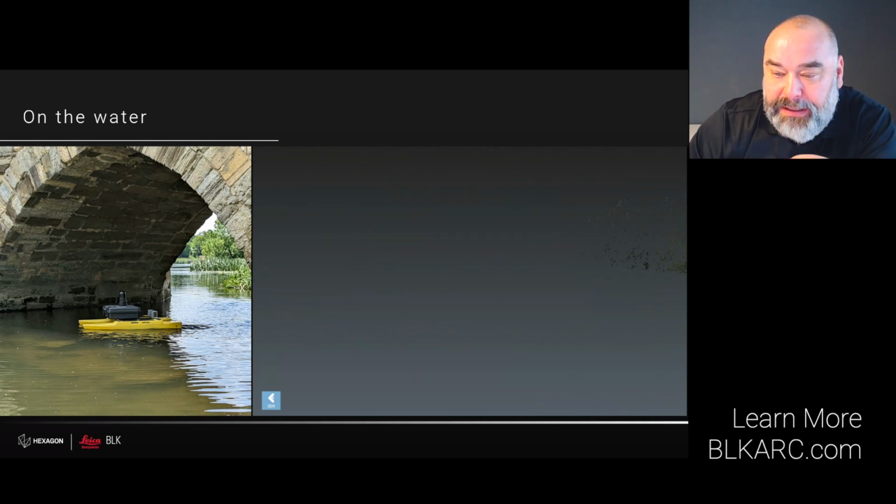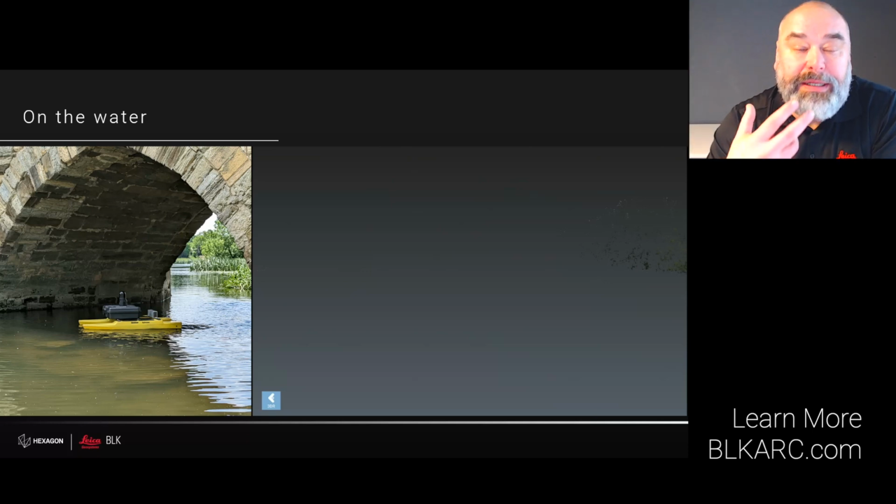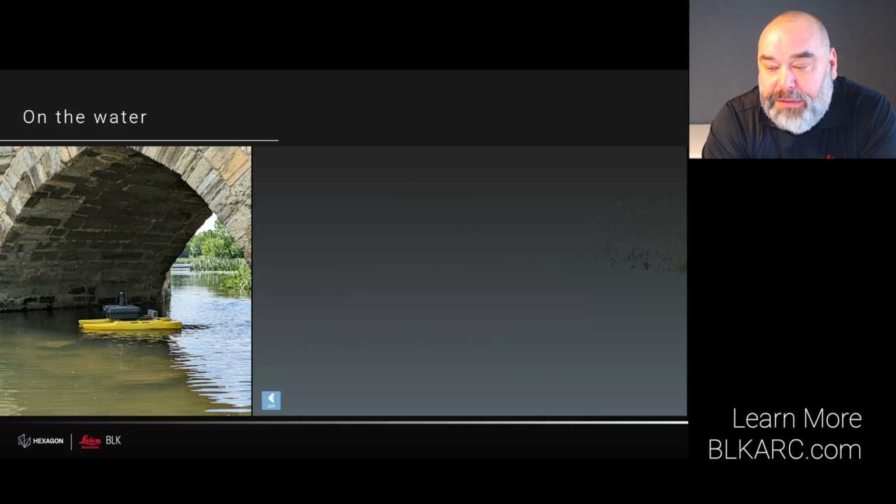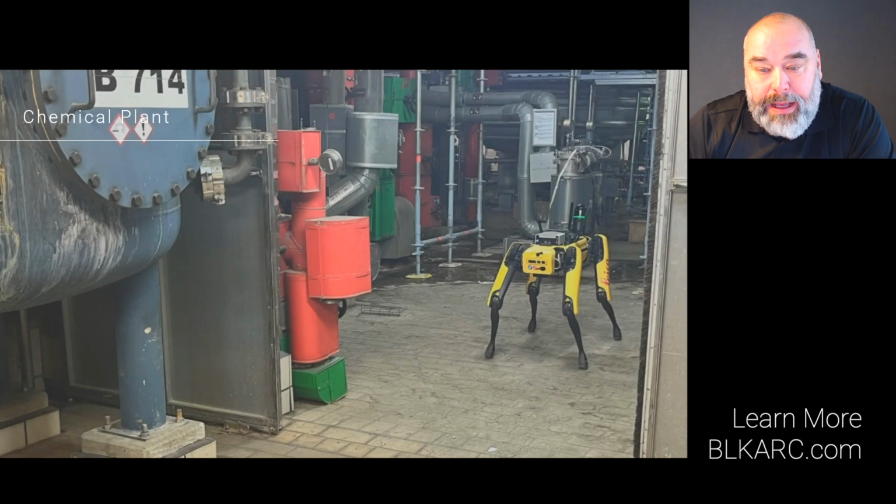SLAM initialization occurred while the catamaran was in motion. Please note the BLK ARC offers two initialization modes, one while stationary and another one while in motion. After the ARC began scanning, we directed the boat towards the bridge and underneath the arches, capturing the entire structure from the water. A feature that was previously impossible.